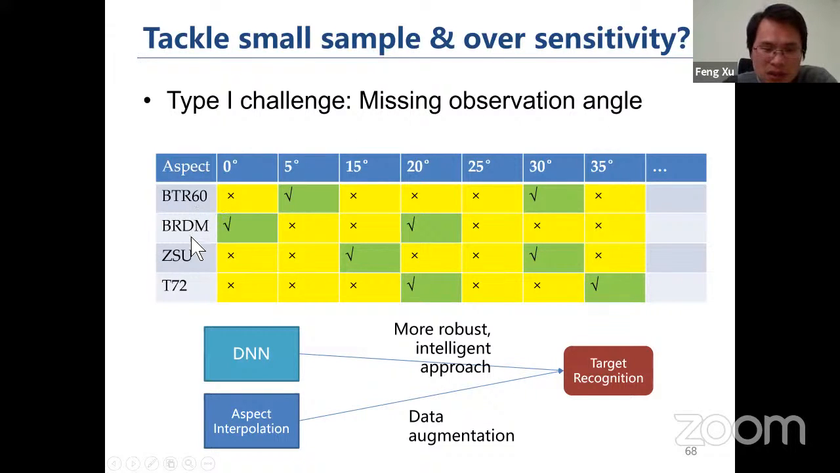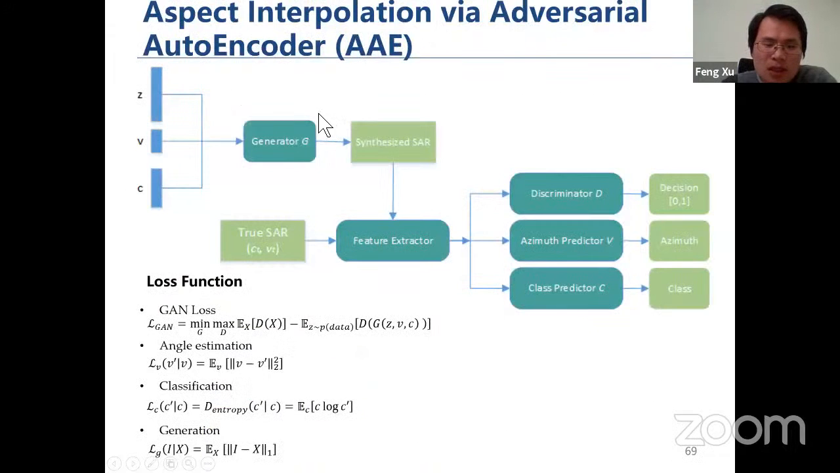For example, for each particular target, what if we have only a few observation angles available? How to do this? For this, we proposed what is called aspect interpolation using the adversarial autoencoder, called AAE.